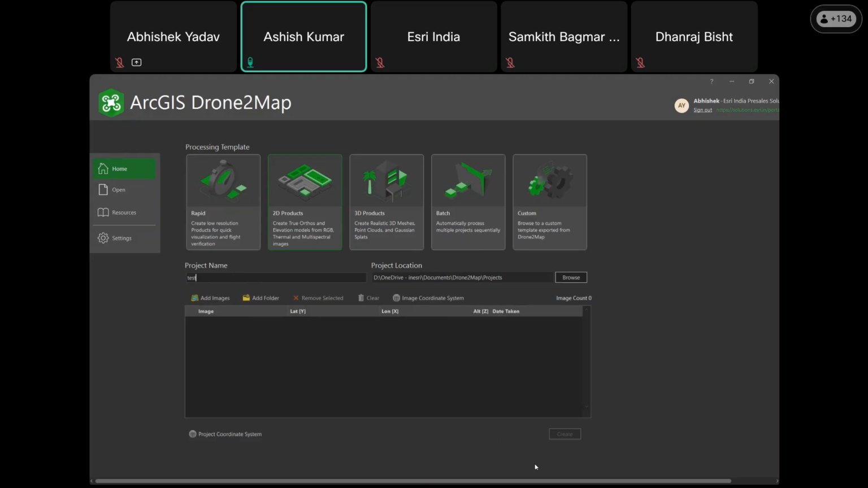create a project. Once you are done with project creation, you can manage the products which you want to produce. Here I am producing true ortho and 3D products.